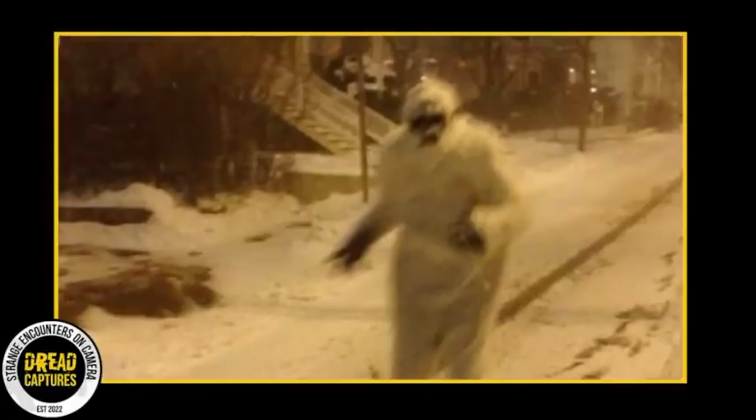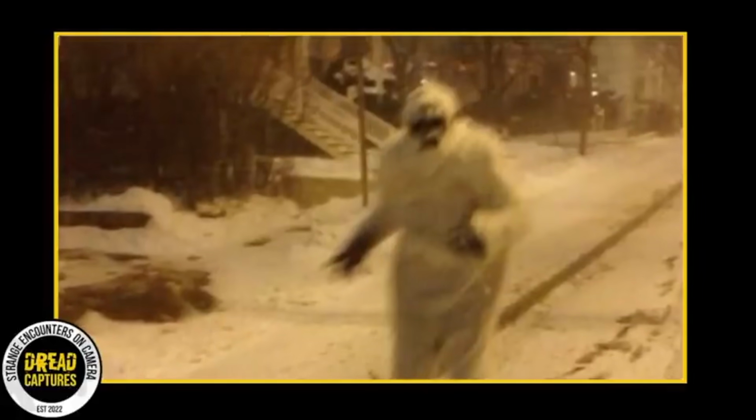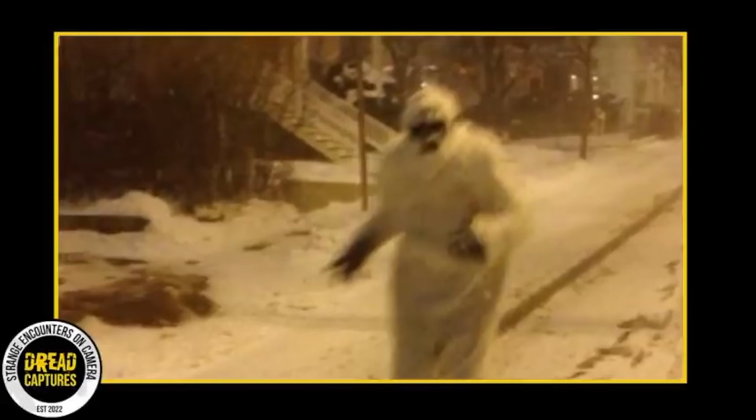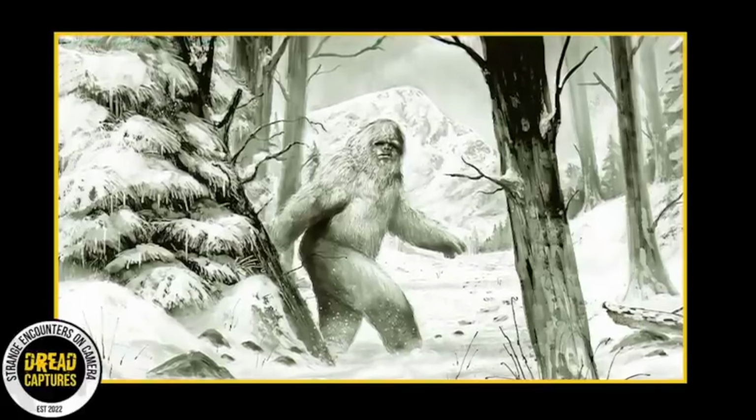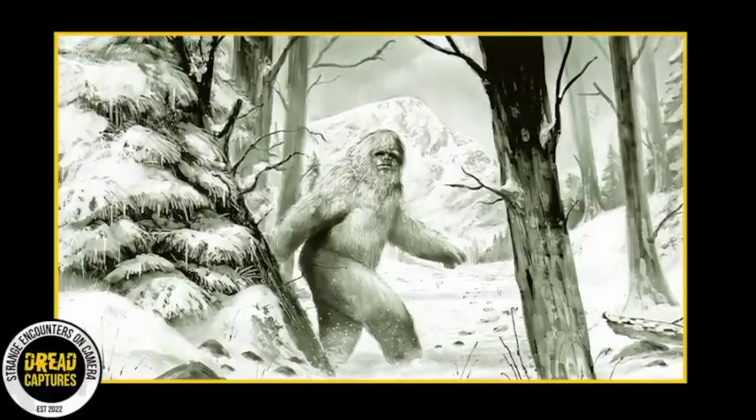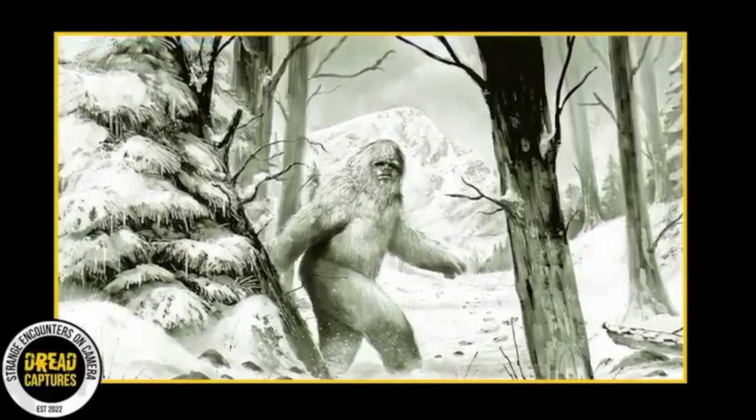The only source of light is the vehicle's headlights, so it's hard to make out the exact shape and features of the creature. But there's no mistaking that it's something unusual. People who have seen the video are speculating that this could be a sighting of the mythical beast known as the Yeti. The Yeti is a creature of legend, often described as a large, hairy, ape-like being that lives in remote, mountainous regions. But others are suggesting that it might be something else, something even more sinister.